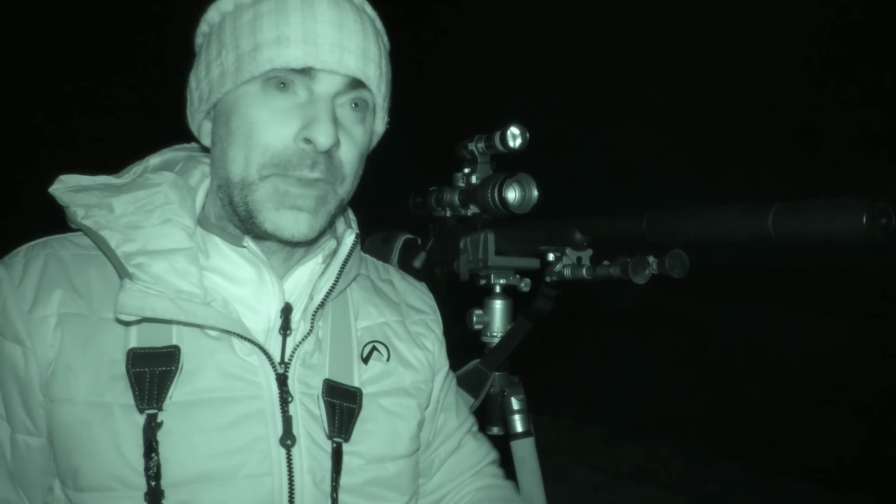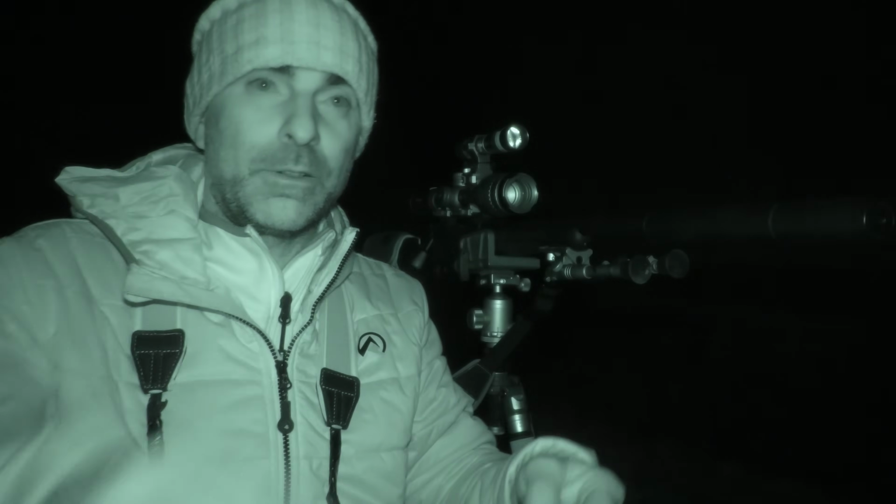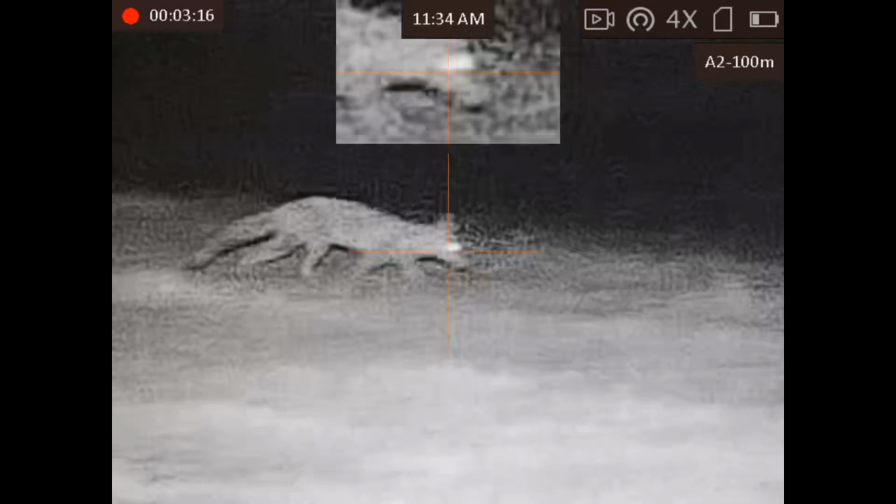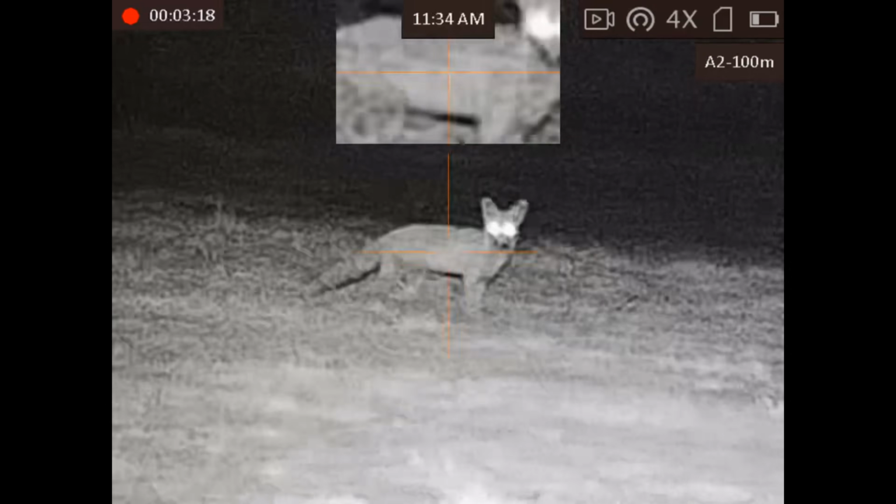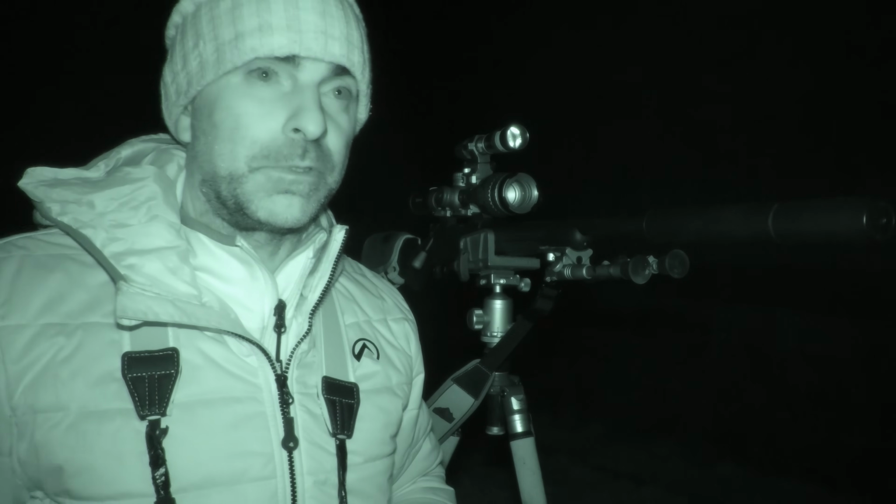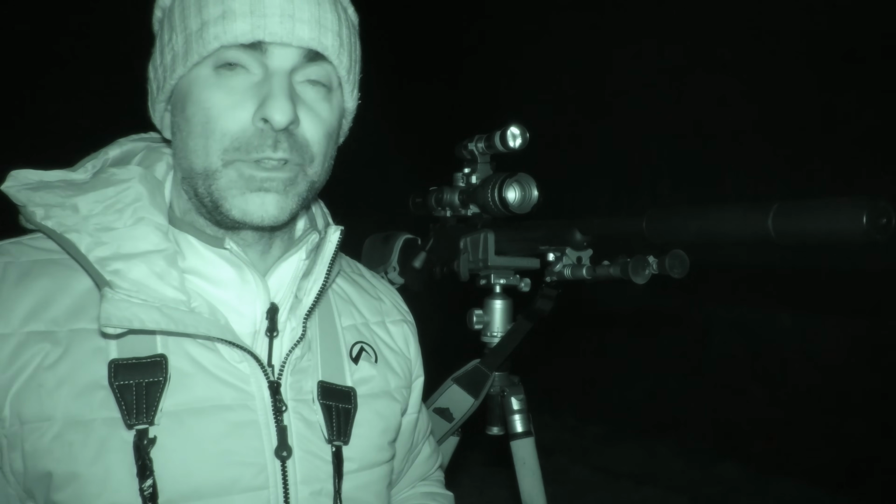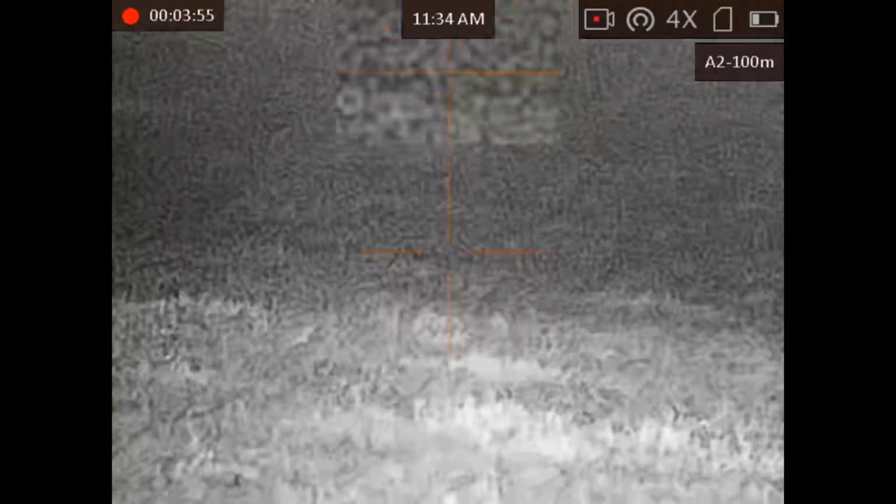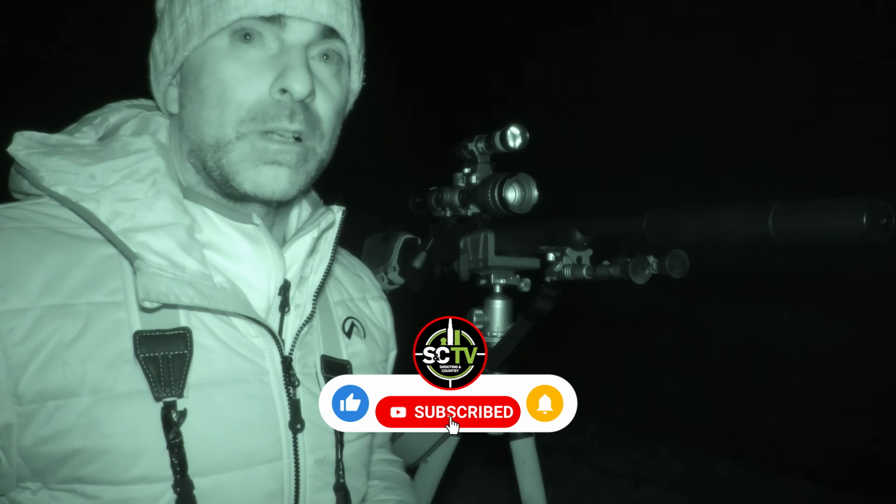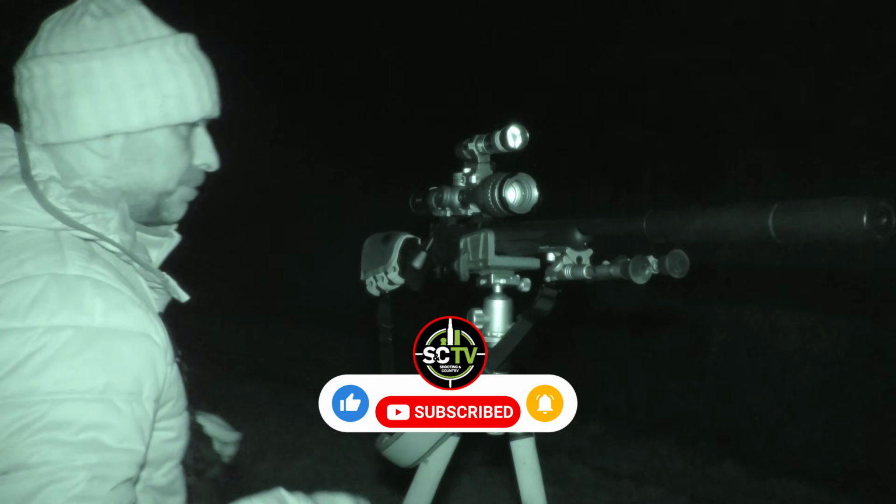and he just come around the corner of the sheep, and then he started making his way kind of round on me. I don't know if he winded me or what, but he started coming around on me, and I had to shout a couple of times to get him to stop. Eventually he stopped, so I managed to get a shot, and he just went straight over, a nice broadside shot. So he was probably about 70-80 yards, wasn't all that far at all. So let's walk down and pick him up.